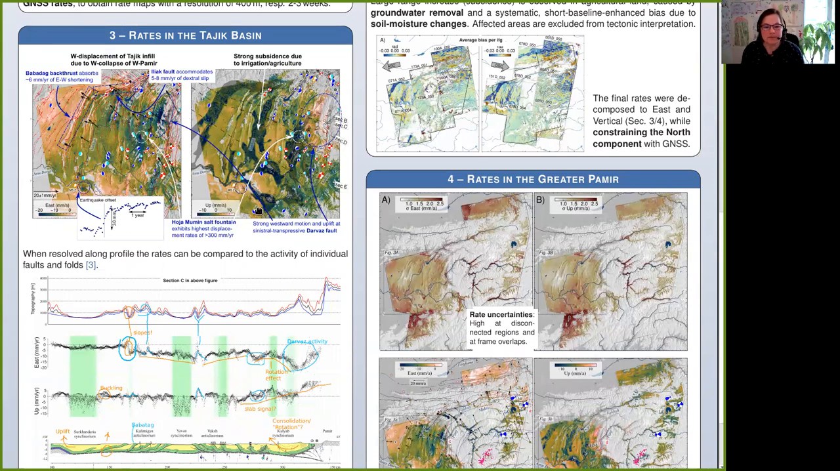The resulting rate maps show in great detail how the Tajik Basin accommodates east-west shortening due to the westward collapse of the Pamir. So this is a zoom into this east-west shortening in the Tajik Basin. The major part of this shortening is accommodated by the Babatag backthrust and the Ilyak fault over here. We also observe extremely high westward and uplift motion in the vicinity of the Darvaz fault.